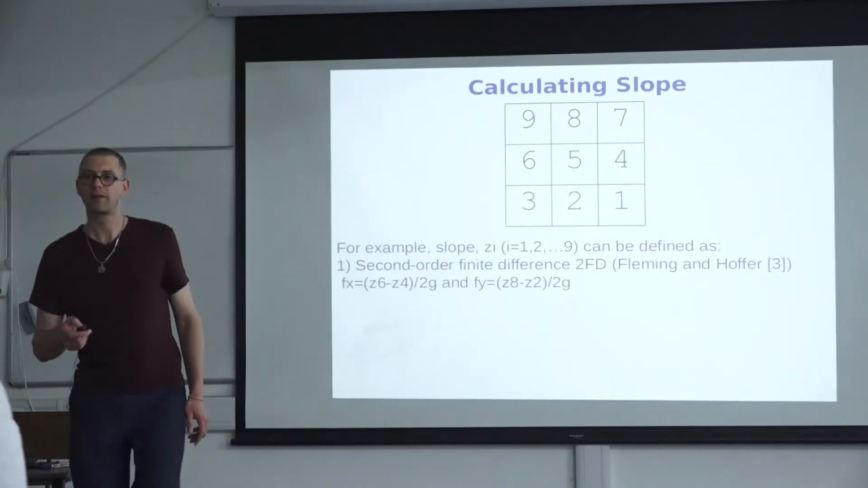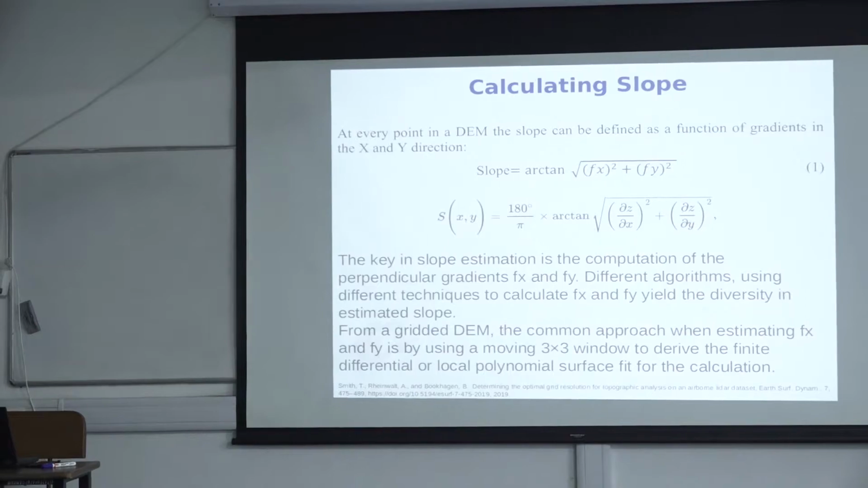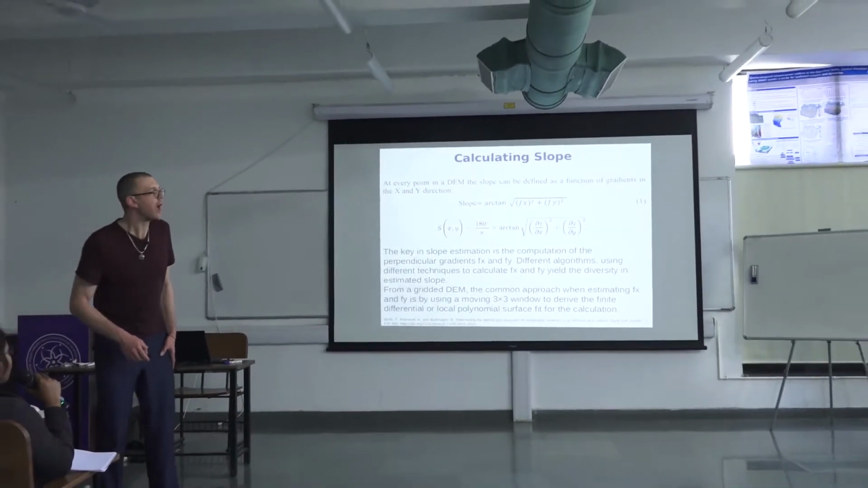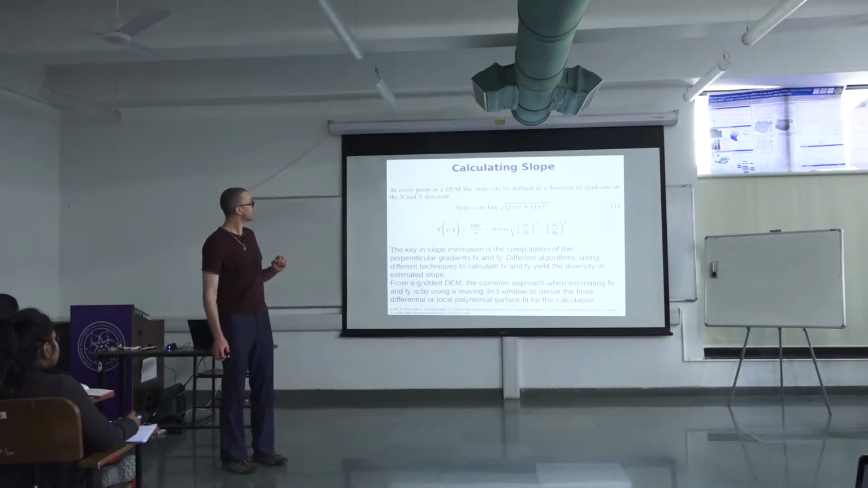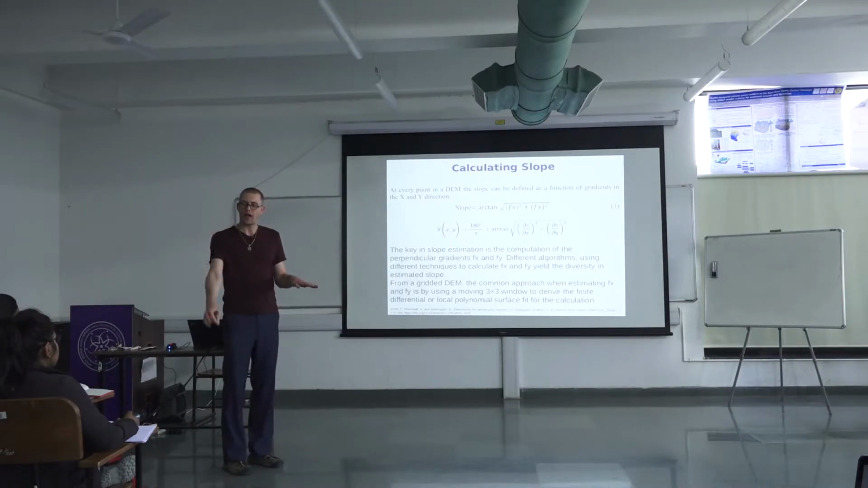Yes? Aren't we taking only the x and y values, that will be your latitude and longitude. So what about elevation? Aren't they used? Well, we make the simplified assumption here that we have a grid, and the grid stores the Z elevation, and we are only looking at the slope of the elevation.